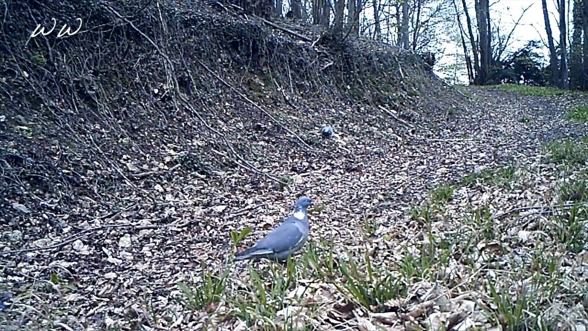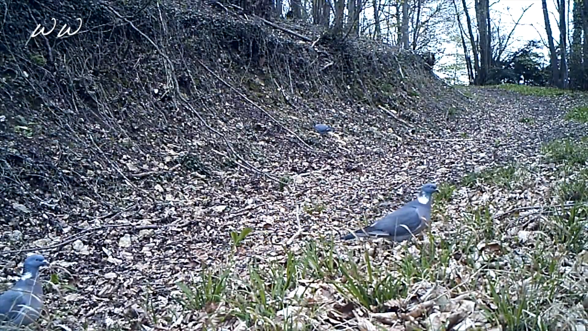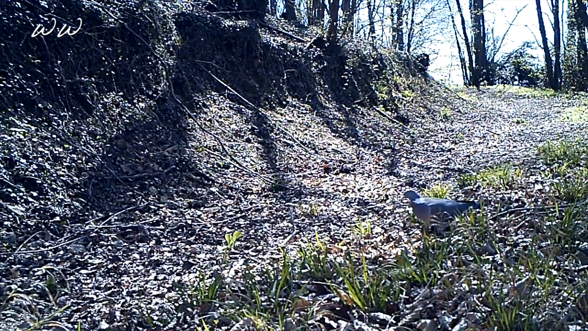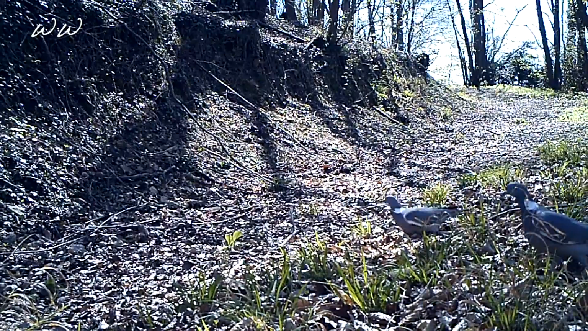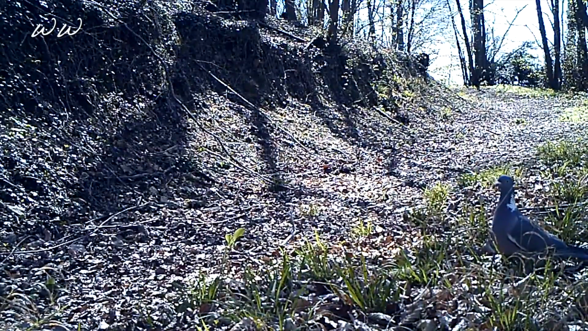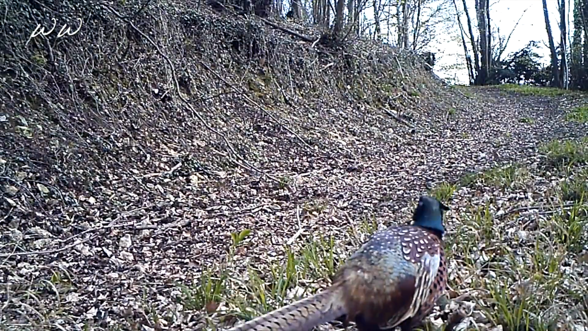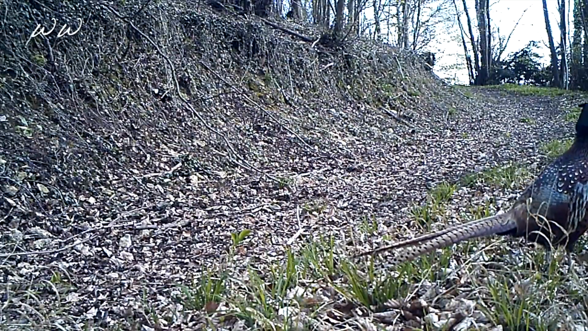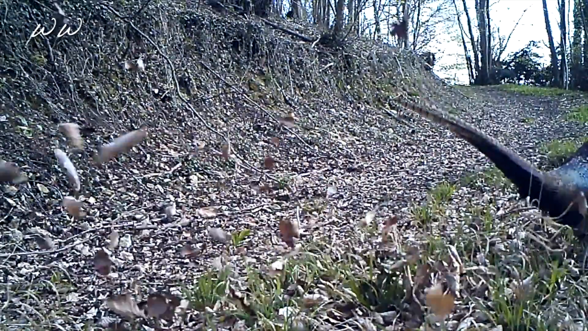This week I thought I'd start off with some of our avian friends, the birds. This included wood pigeons, quite a few triggering the cameras on and off, many of them picking through the leaf litter, and even a couple of them flying off screen, which is always nice to see. Next we have the male pheasant with his brightly coloured feathers, and he even gives us a short display call right in front of the camera.